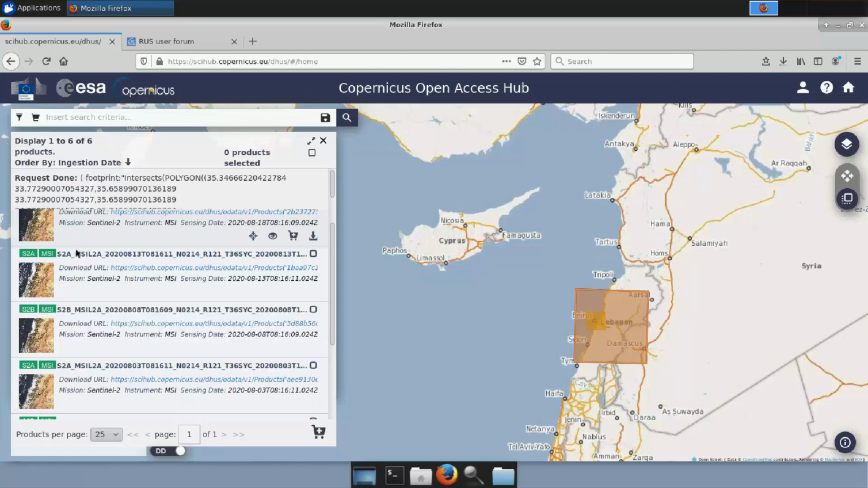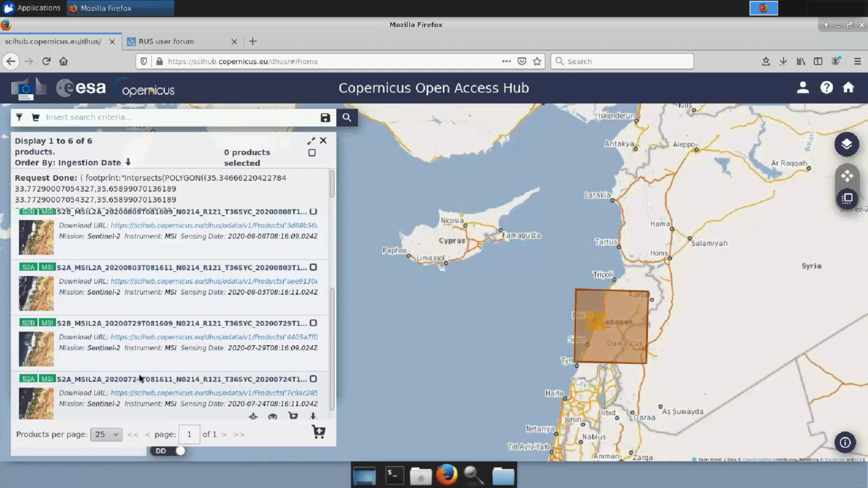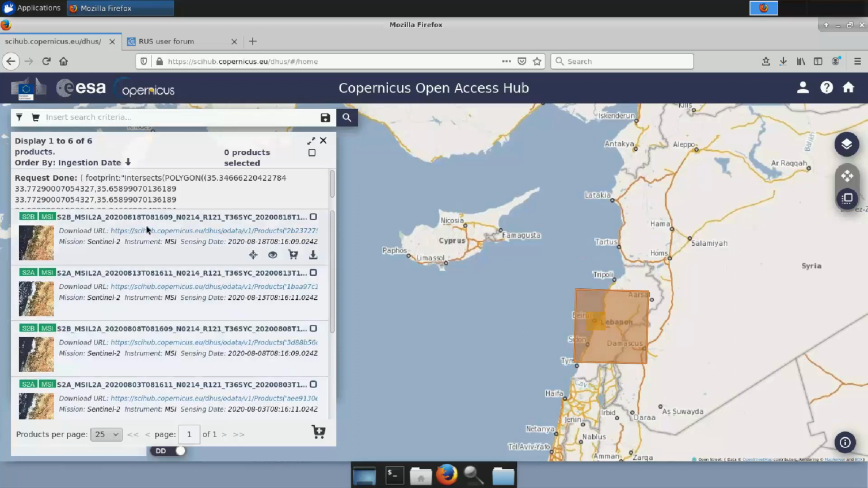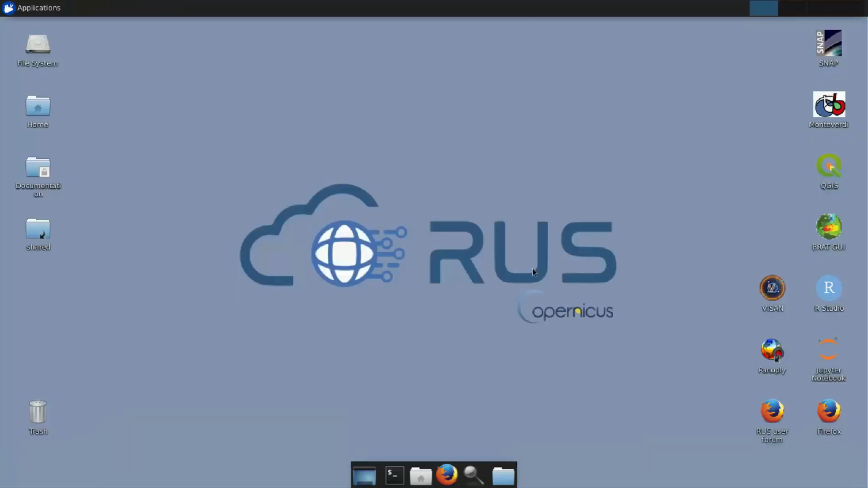So the 2 images we're going to select for Sentinel-2 will be the one on 24 July 2020 and the one on 18 August 2020. Again, we click here and we download both of them. Now that we have the products downloaded, we can close the browser and start with our processing.